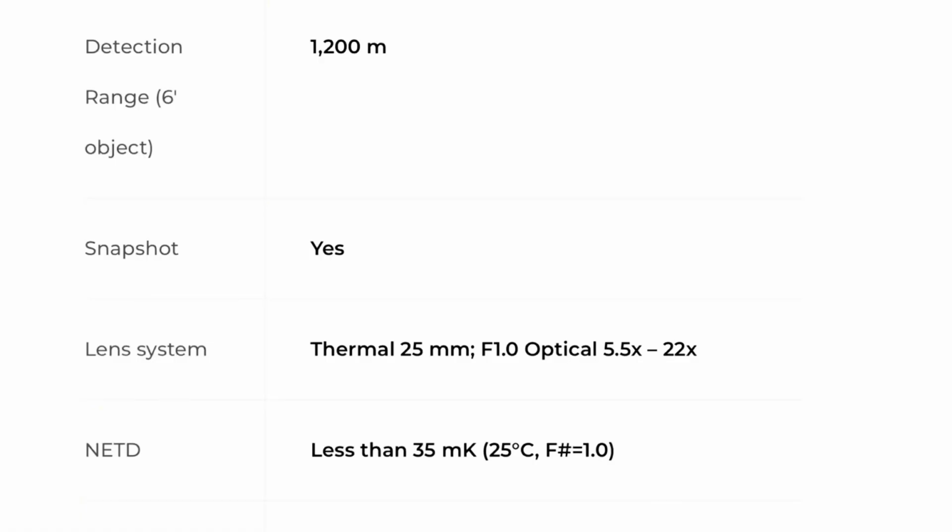It does have standby mode. You can hit your power button here, or whenever you drop them down like this, it will automatically go into standby mode. You bring them up, it'll come back without you having to press the button again. I really like that feature. Again, something that I feel should be more common on monoculars and binoculars both. It does have a 50 hertz refresh rate, frame rate for those of you that are picky about it. Detection range, this says you can detect a 6-foot object at 1,200 meters.